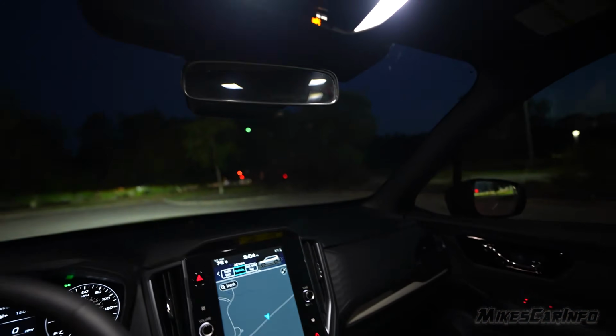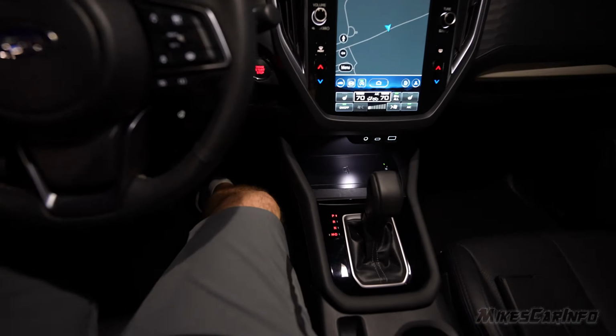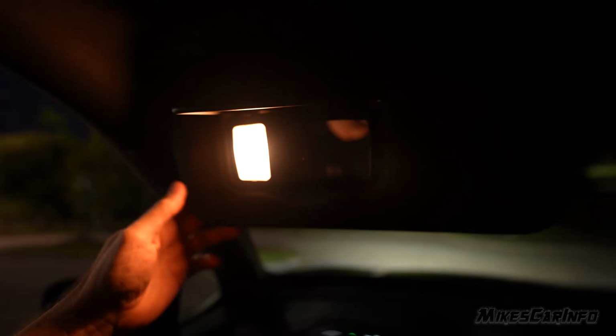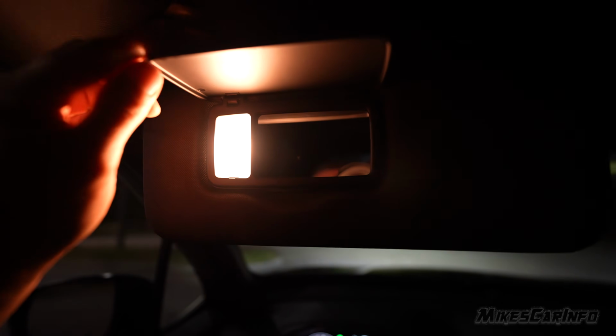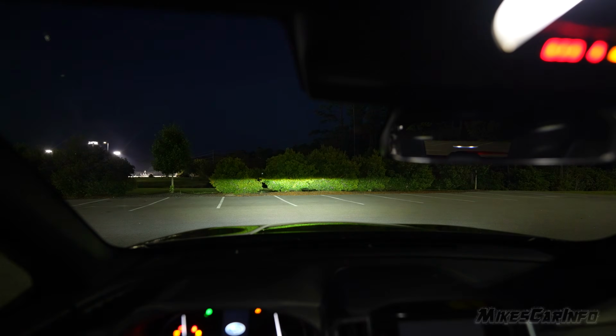But it's like a light that shines in your face more than it illuminates, say, the floorboard and stuff. But anyways, there's a visor with a light, and that's a single light. It's kind of bright, and once again, it's harsh light right in your eyes. Interesting, and it's only on one side, so it's going to leave a huge shadow on your nose when you look in the mirror.